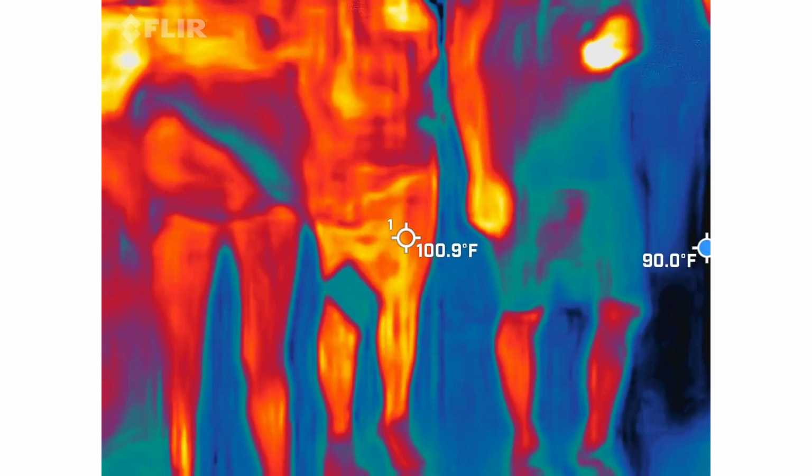Is it bad that I can't see anything? Dark. It's dark outside. Yeah, awesome.